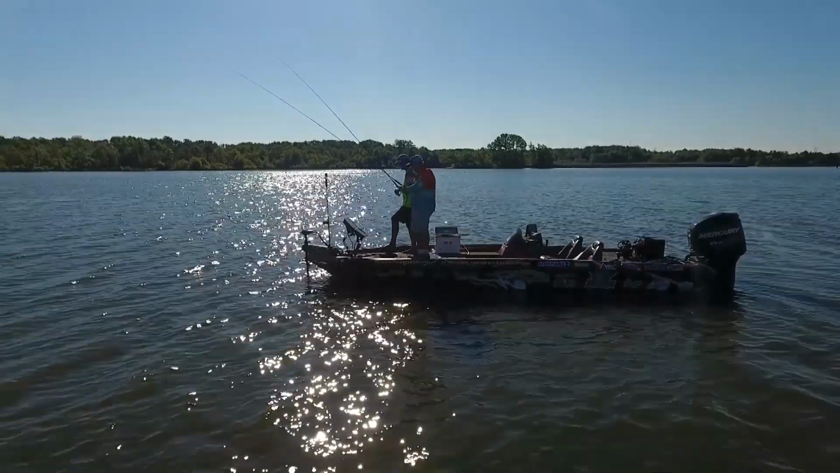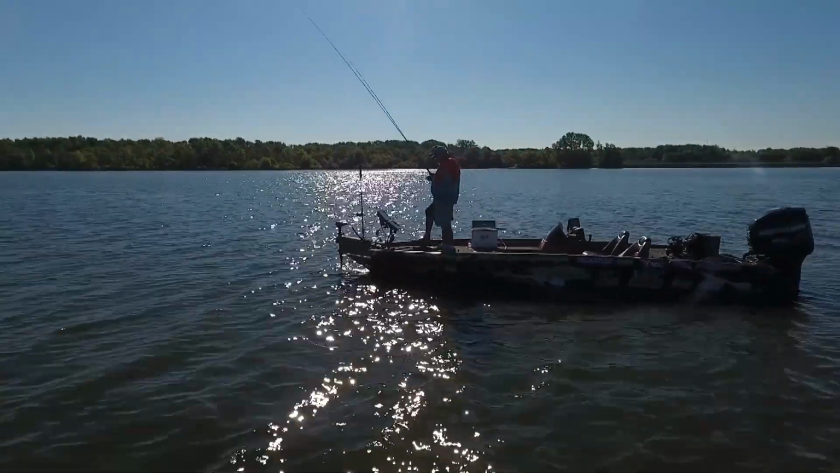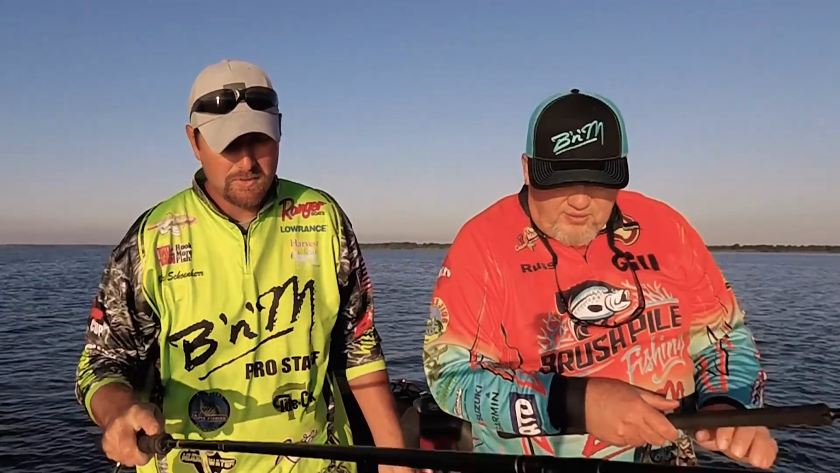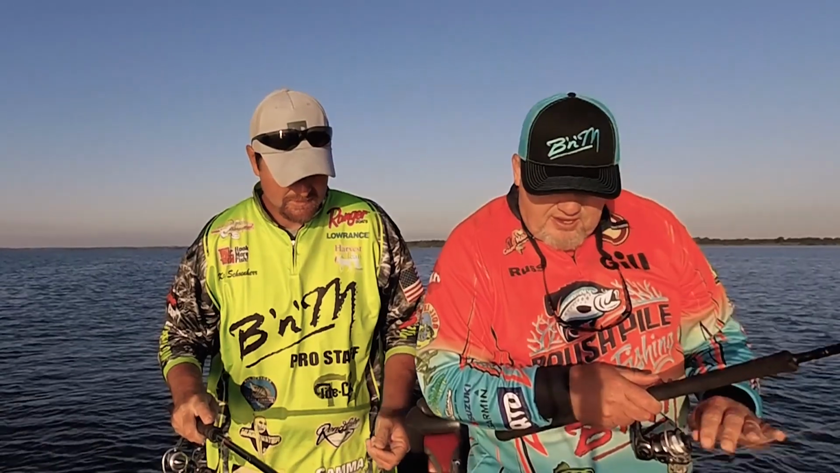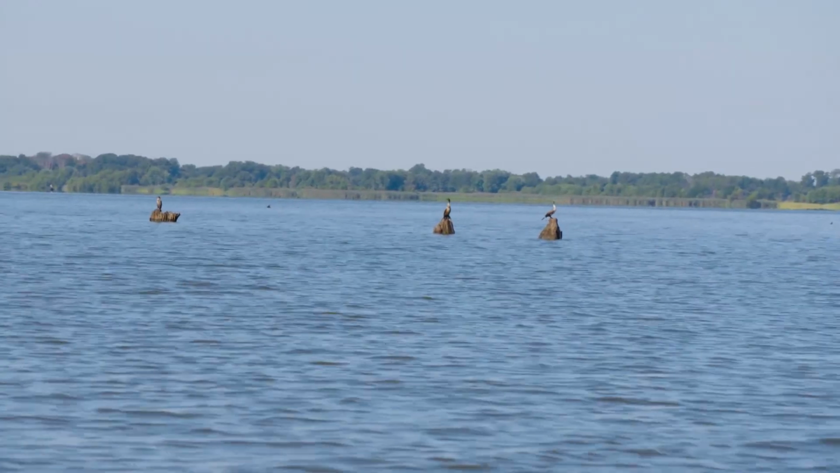So, folks, if you just joined us, we're on Rend Lake, middle of August with Kyle Schoenherr, and summer fishing, but we're only in 7 foot of water right now, vertical jigging this fence line, and the fish are active this morning. Yeah. It has been fun.